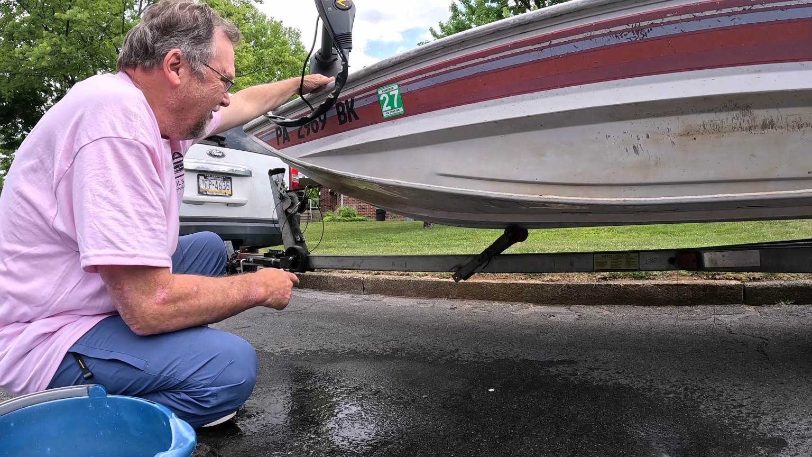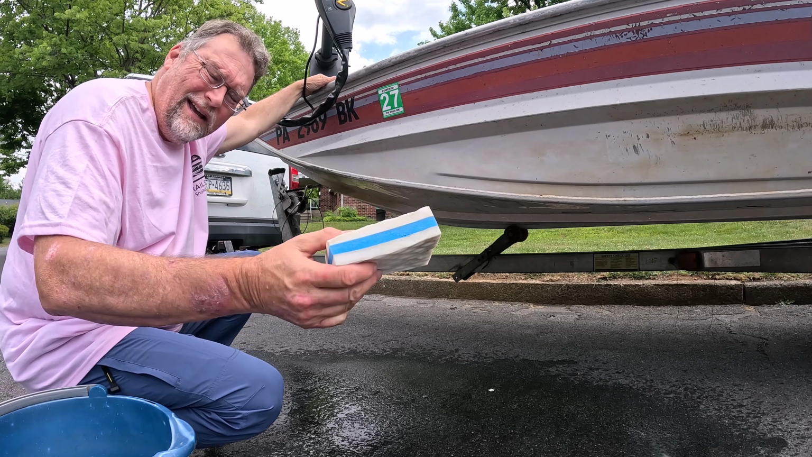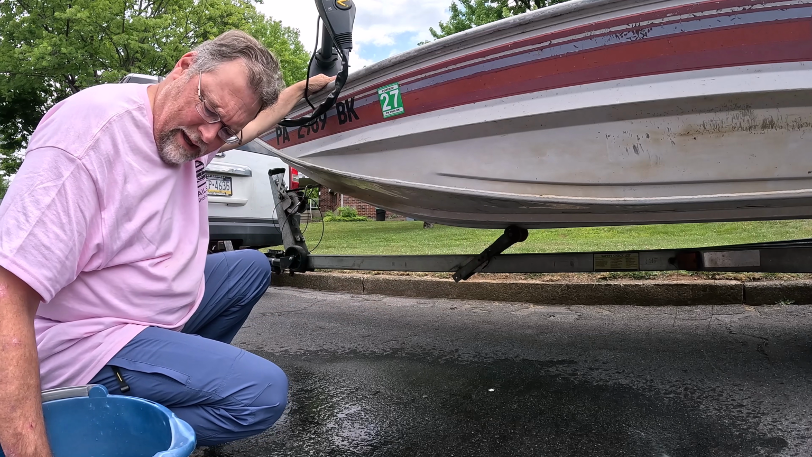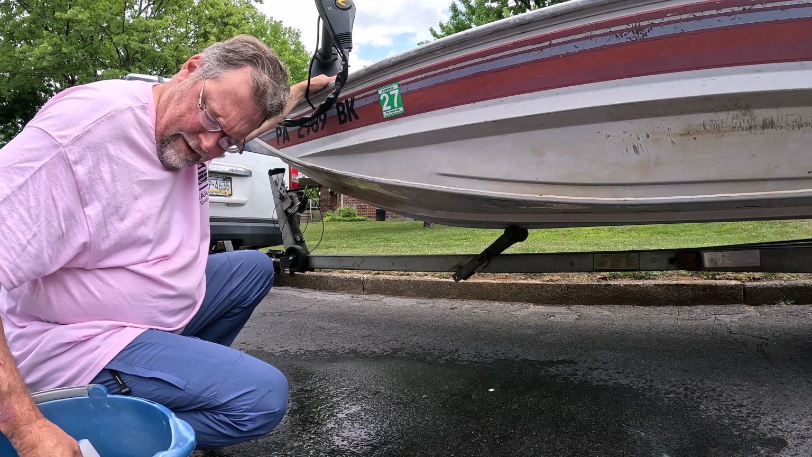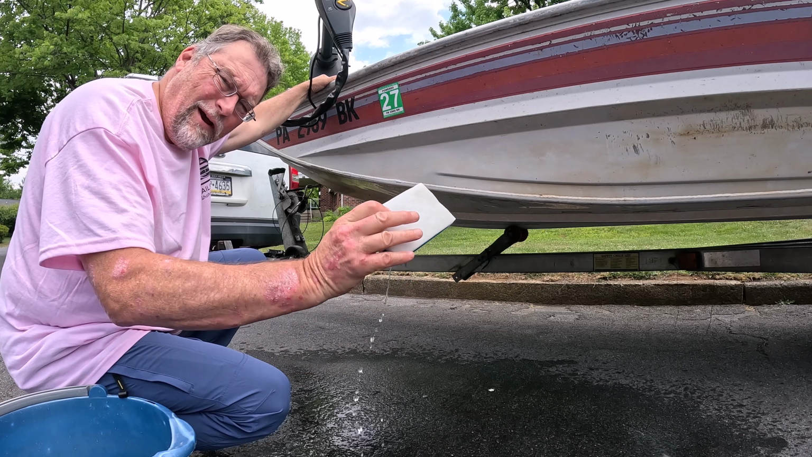Check out the before and after on this without even using any soap. And the nice thing is the eraser collects the dirt, but put it in water, it's like a brand new eraser. Nice product.